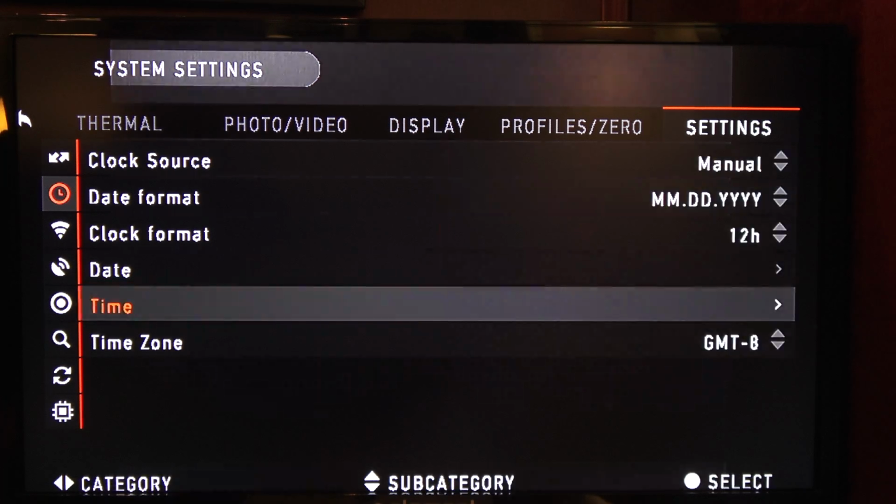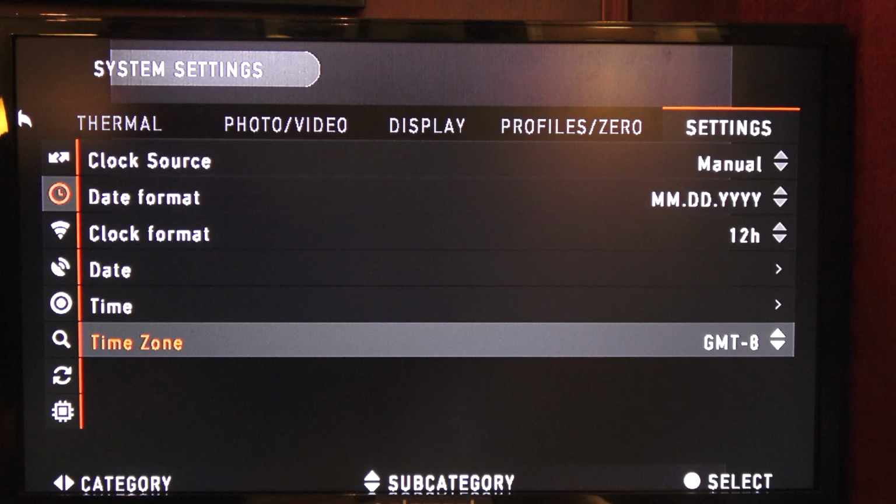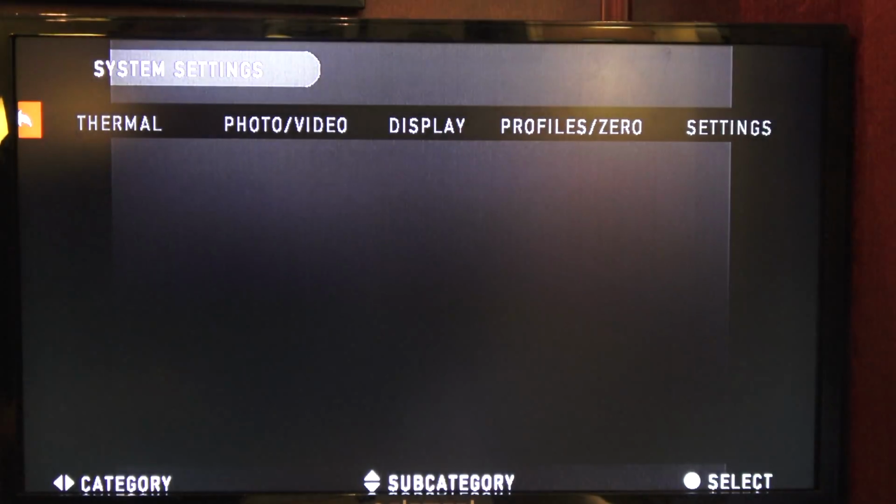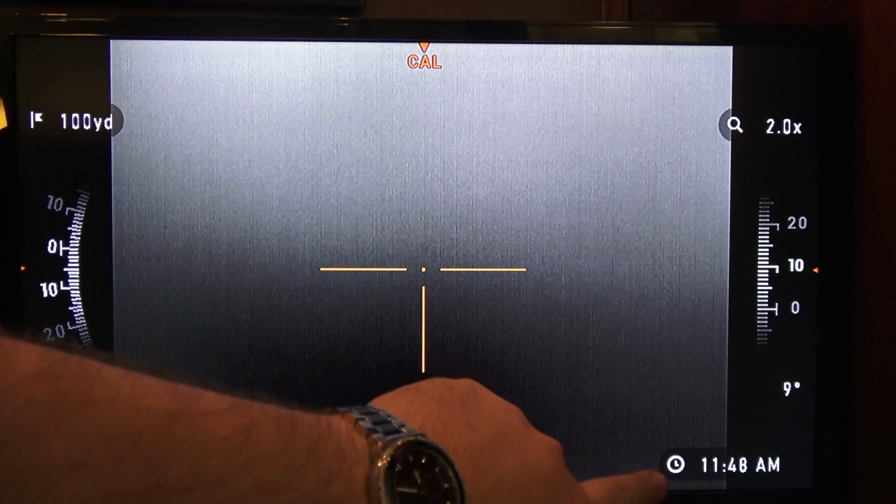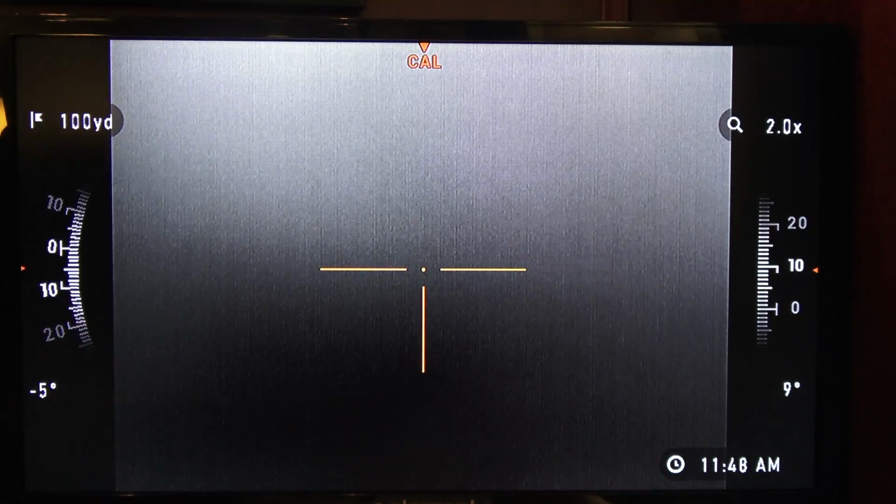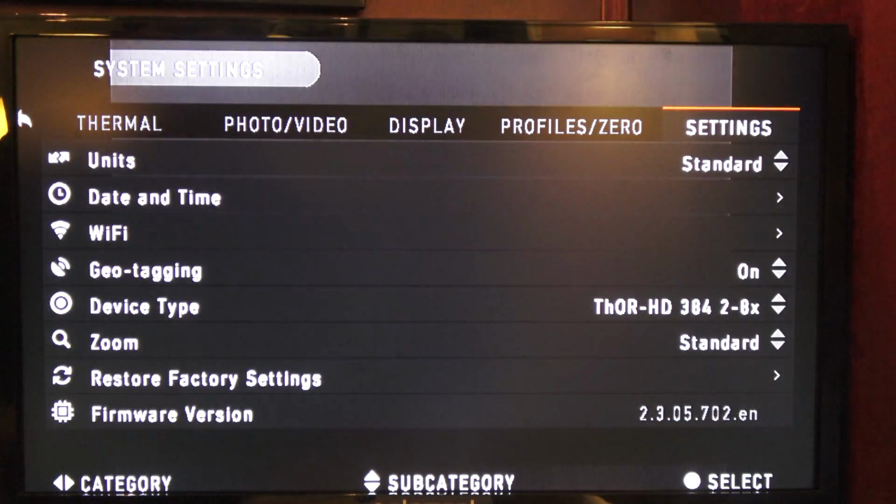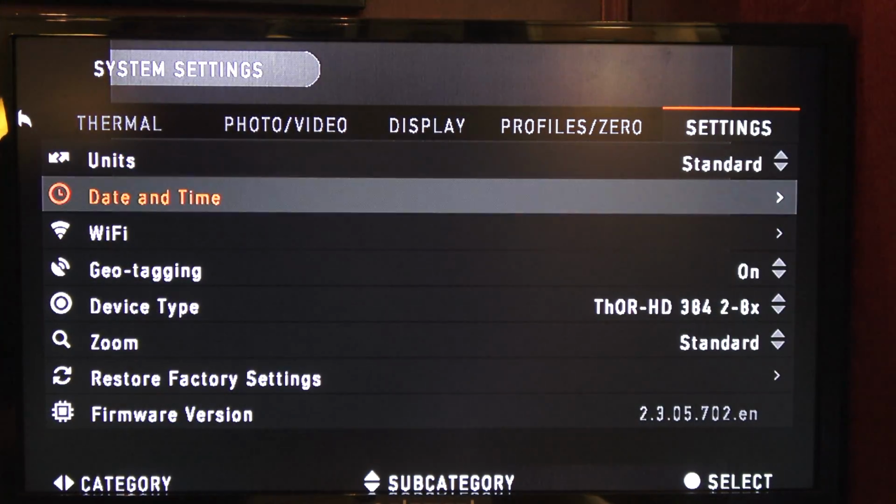a.m. Time zone. We're going to leave it at that. So now our date and time is set. Now if we exit the settings tab and go back to the main menu, look down here, our time is now correct. So let's go back to settings.